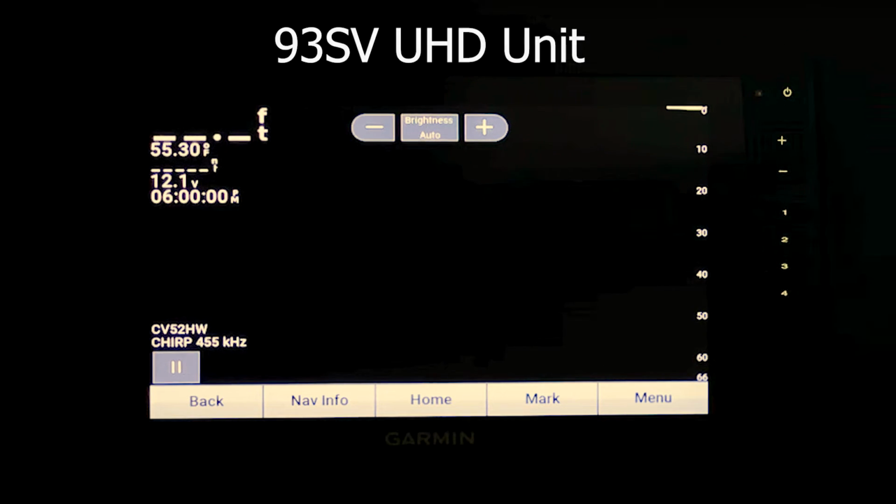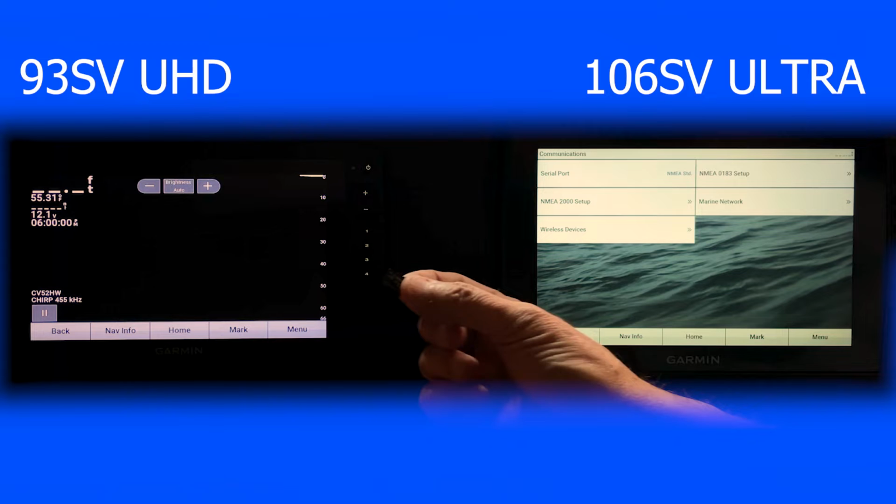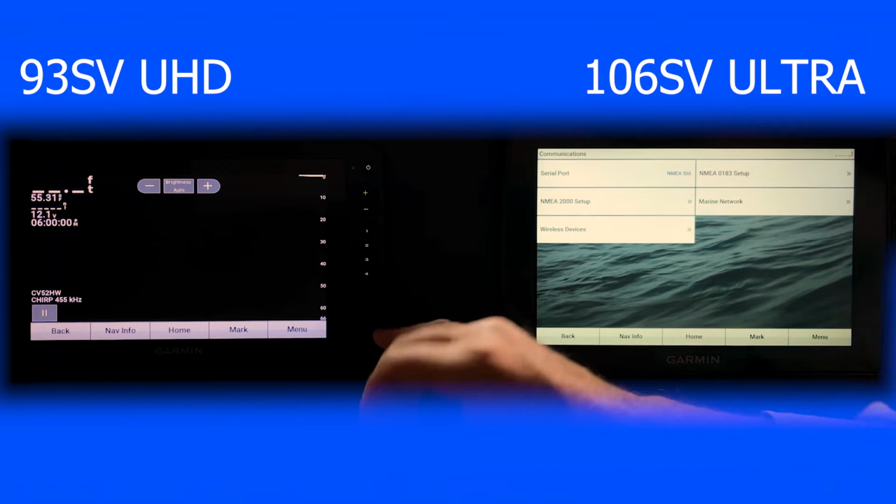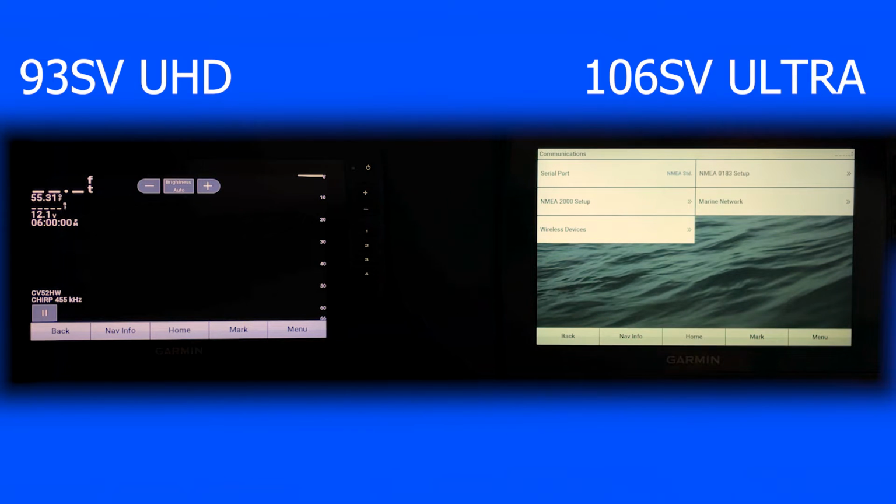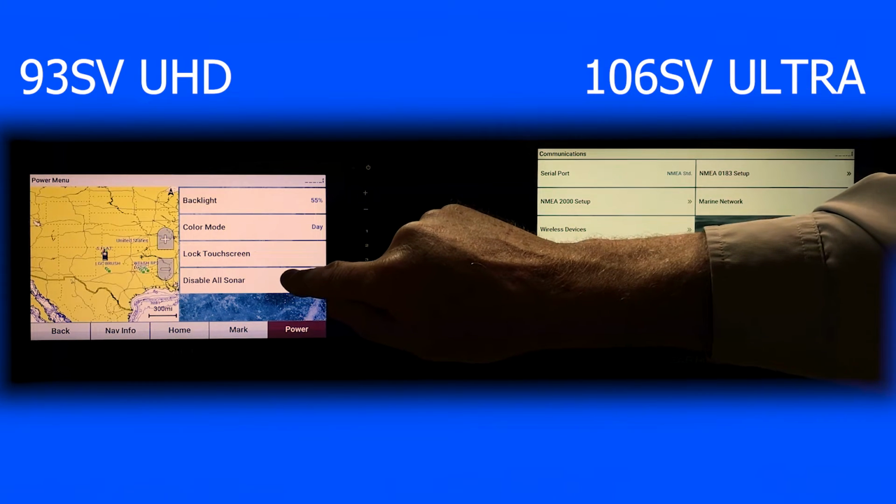The only thing you might want to do is you might want to have your original ActiveCaptain card that you made for that unit on board so you can plug it in if something happens to one of the units or you lose your network. So that's just a quick overview of the networking, and there's a detailed video here that I'll put a tag up in the corner so you can click on that video if you want to get a more detailed look at it. First, let's go ahead and disable that sonar again.